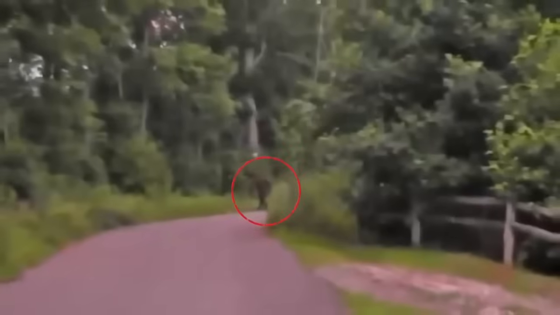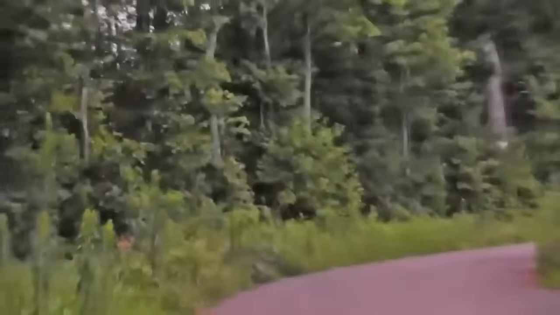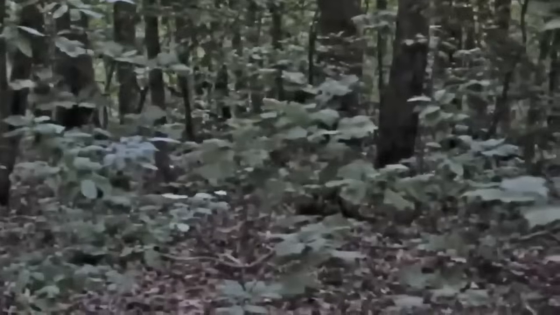The mysterious being, covered in hair and large, cautiously moves along a forest road, disappearing into the dense foliage. During the pursuit, occasional grunts and ape-like hoots pierce the air, hinting at the creature's presence. These vocalizations seem to serve as warnings, urging the cameraman to maintain distance and proceed with caution. Wise to heed the advice, he decides to back off, considering the creature's imposing size and evident strength.